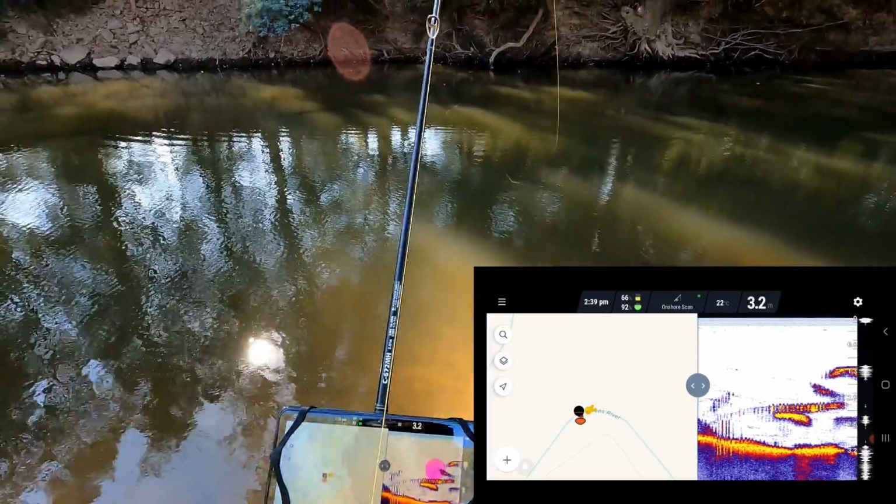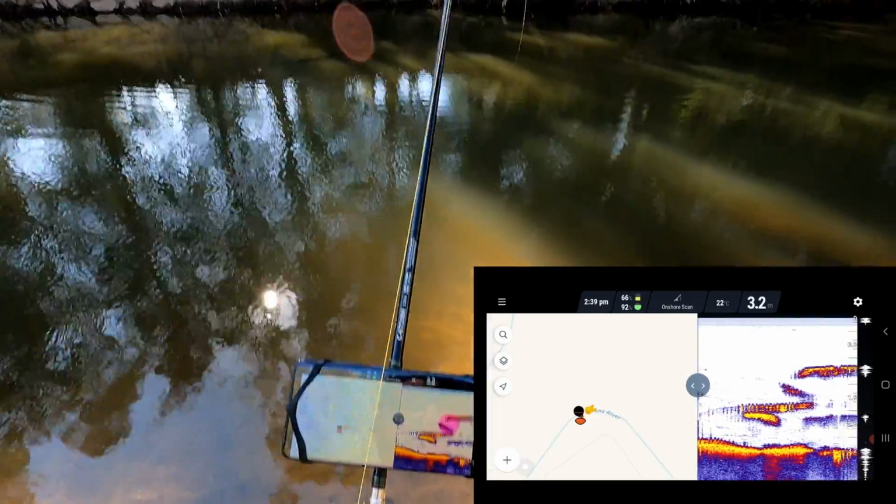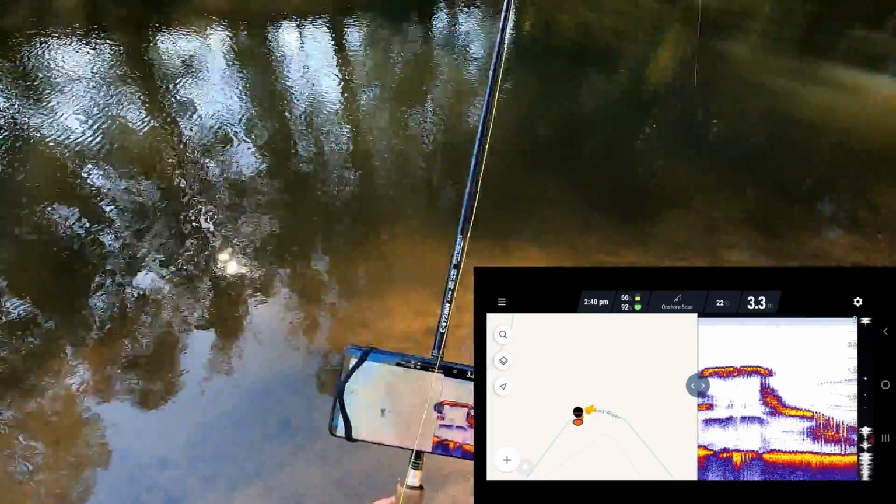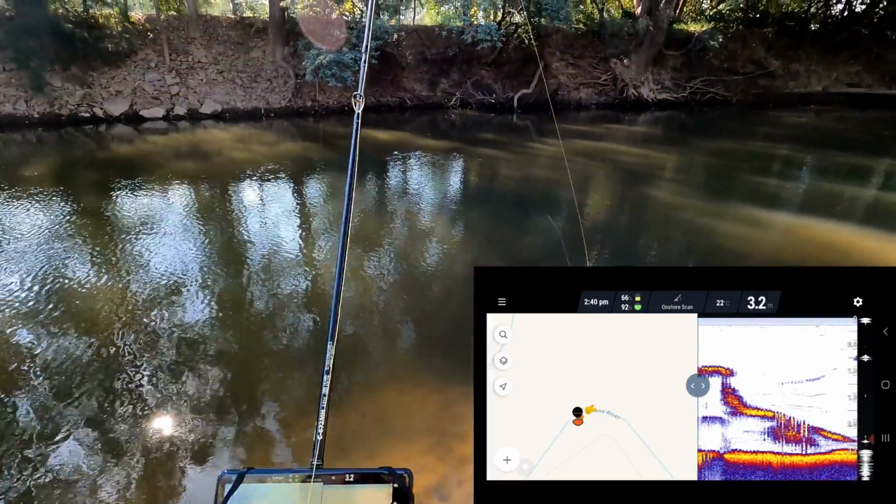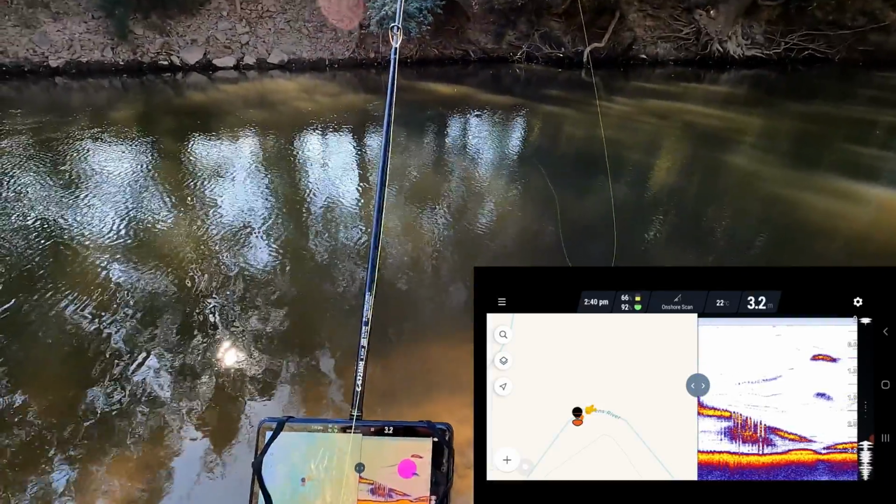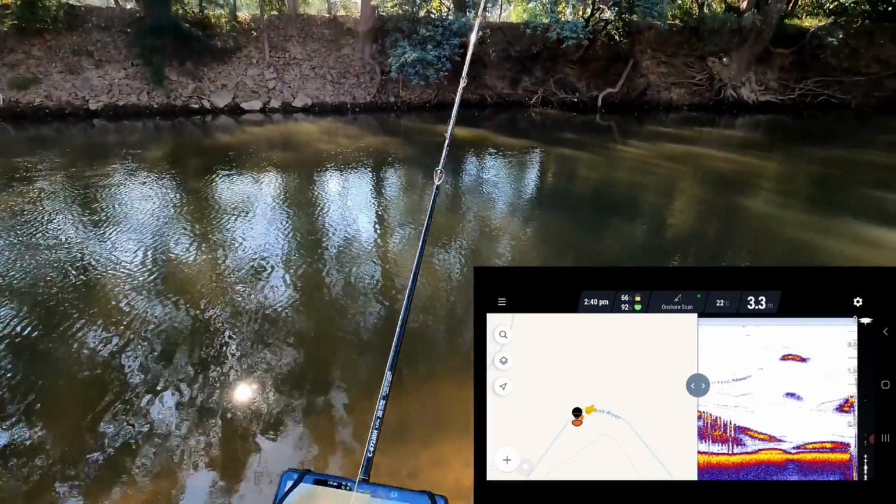Look at that, 3 metres of water over there and lots of snags right throughout the water column. Any wonder we catch so many fish here. 3.3. 3.3 metres. Quite a consistent bottom around that area, but lots of snags. And there's a snag not even a metre under the surface just there. 3.2.